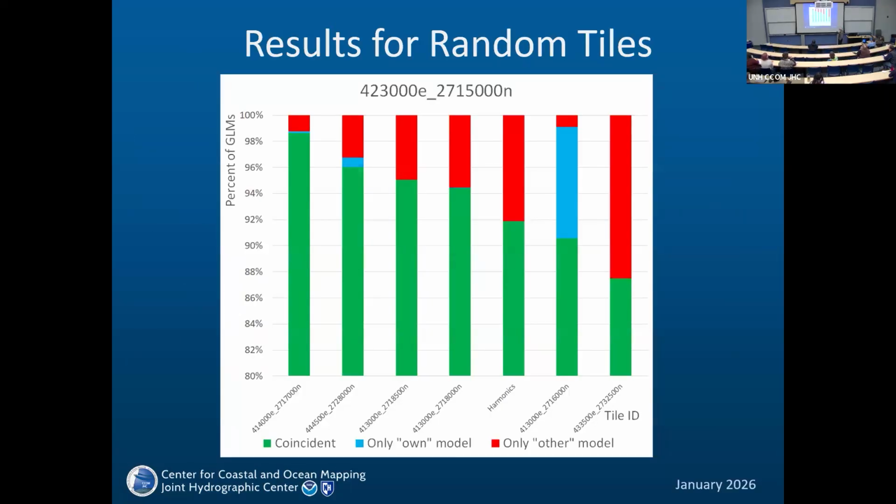Results for random tiles were very encouraging. They ranged from about 99% to 87%, and these are completely random tiles. Green is coincident.